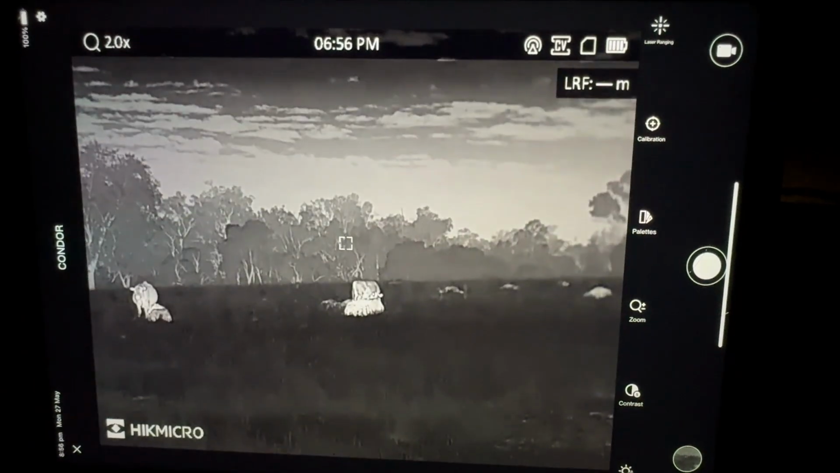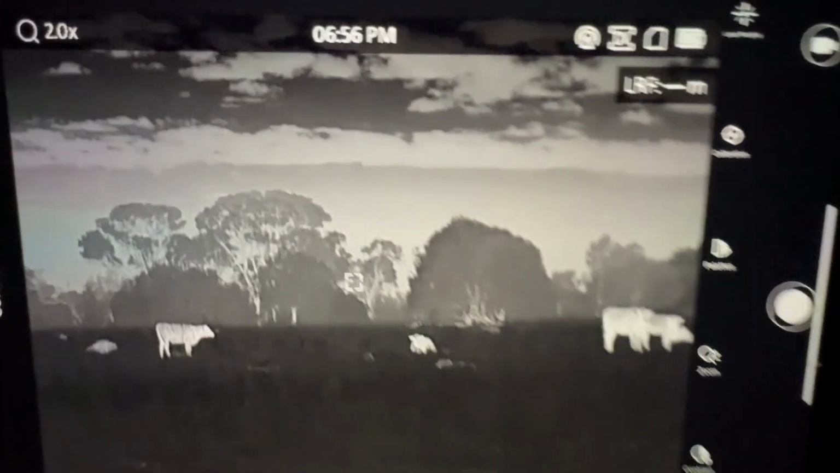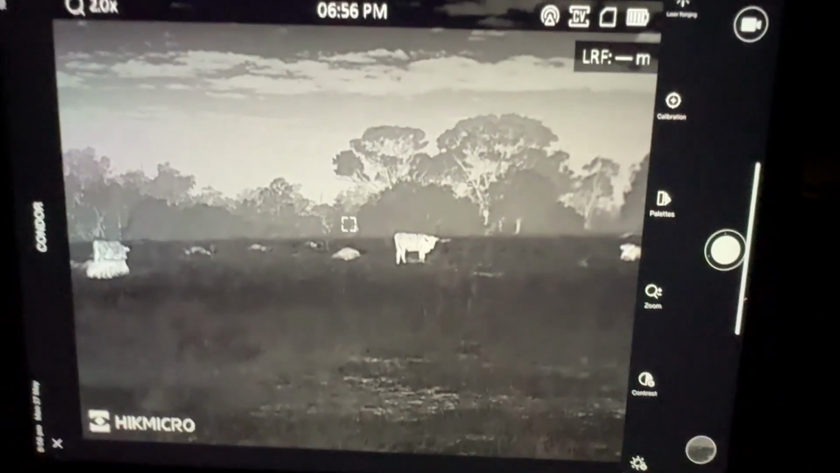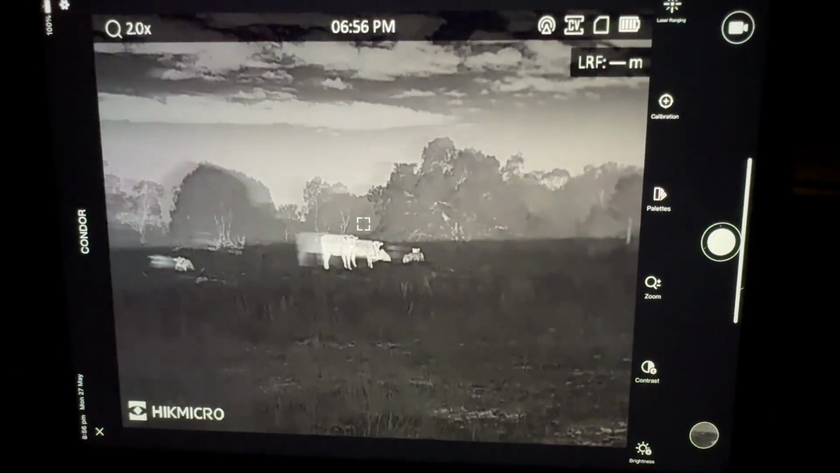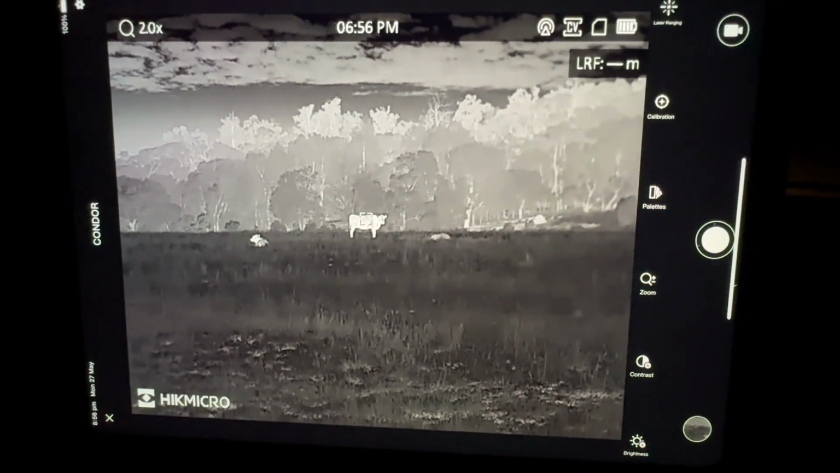So this is a massive improvement with the interference in the vehicle, and the image quality is better too. So not only is it not affected by the interference, the image quality is better. I'd say about 95% as to what you see through it. And we'll have another look again here in a minute. So we might lock it onto this cow here and we'll have another comparison.